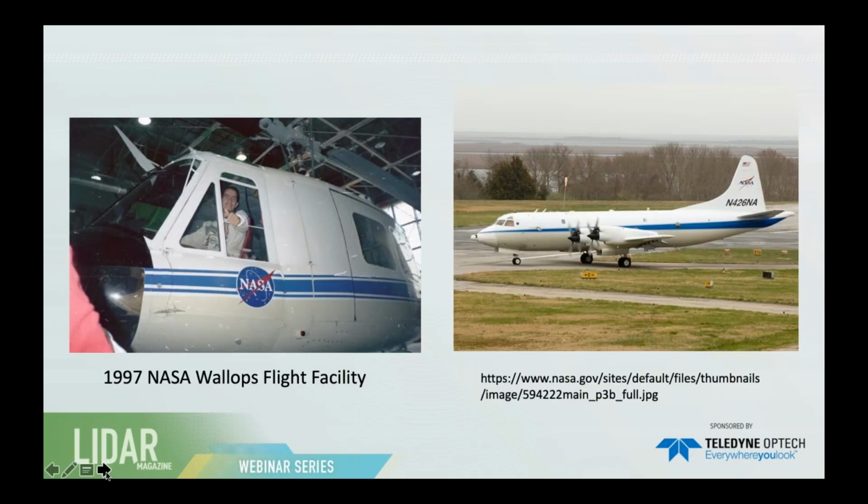I don't know how many of you remember the first time that you heard the word LiDAR. I remember it perfectly. It was back in 1997, and I was an undergrad on a field trip at the NASA Wallops Flight Facility in Virginia. They had their P-3 Orion with a LiDAR system. That was the first time that I came across not only the name, but also the technology. I wish I had taken a picture of me with the LiDAR, but I did not. I was more interested at that time in taking a picture with the Huey that you see there.